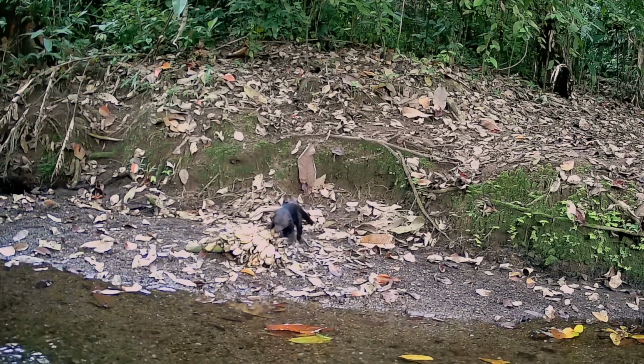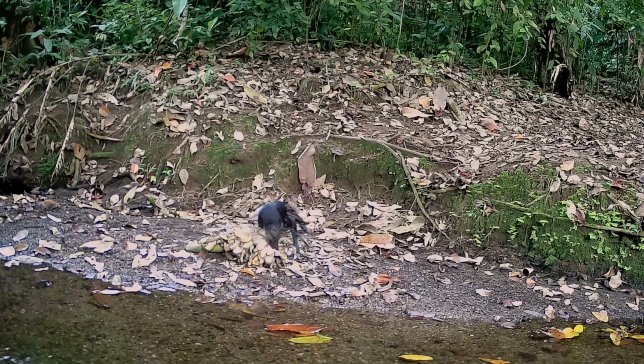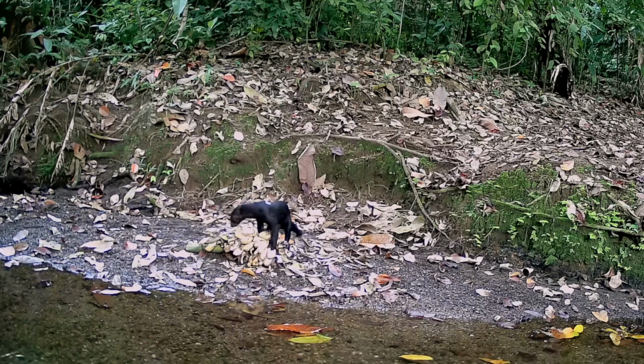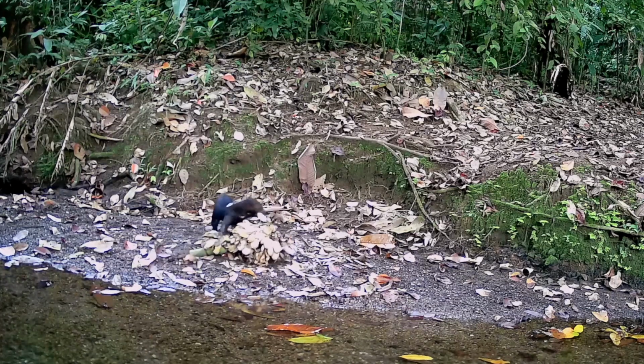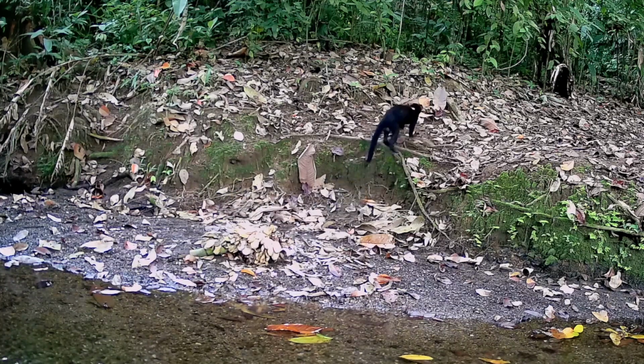The next day, a tayra arrived, and it would enjoy multiple bananas, all while keeping a watchful eye on would-be thieves. Once it was full, it went to take a nap and digest those bananas.